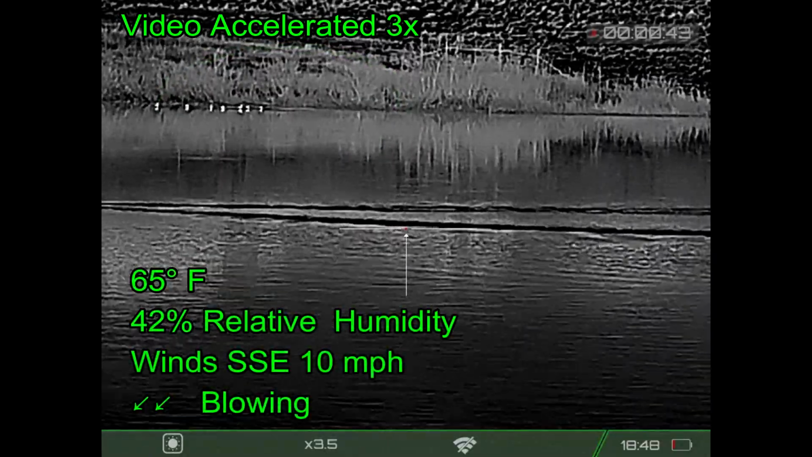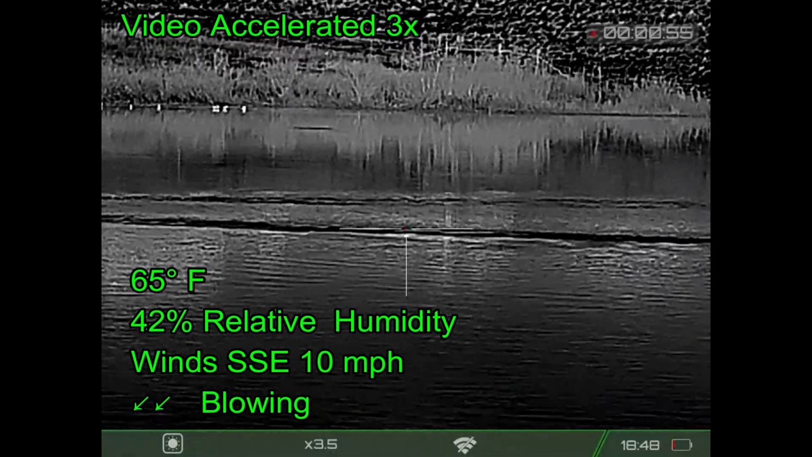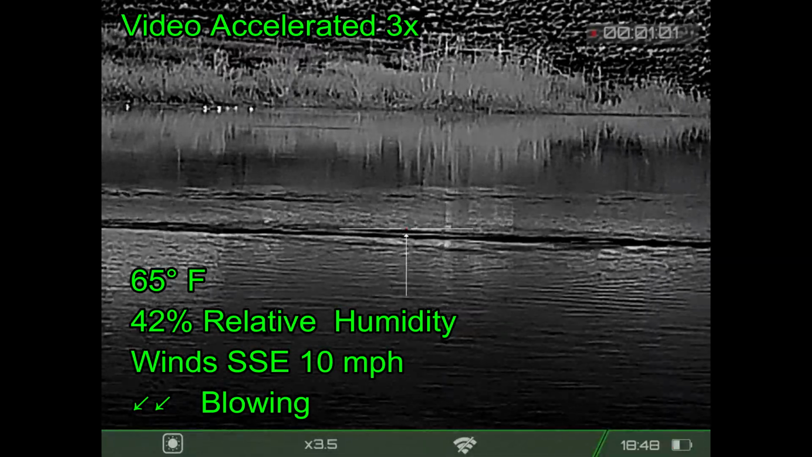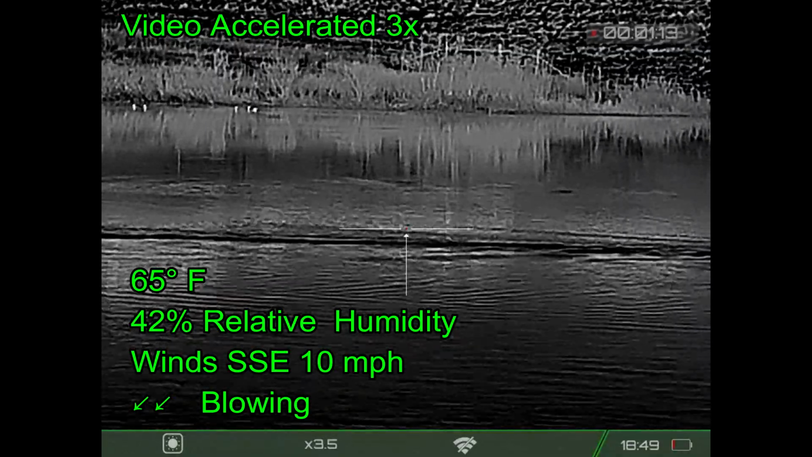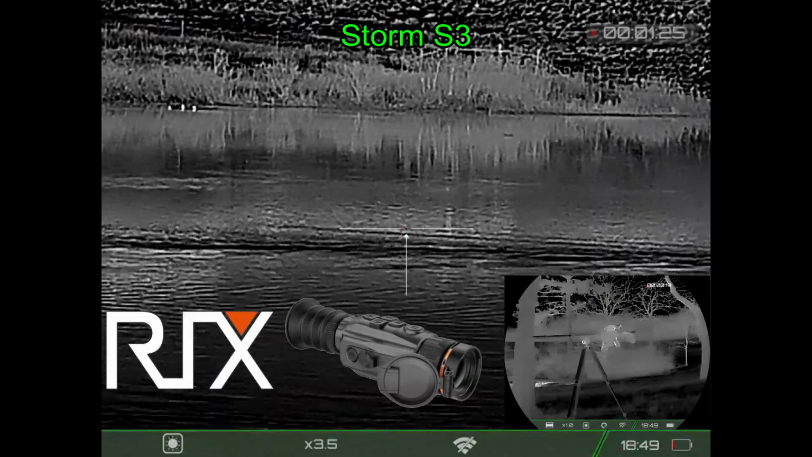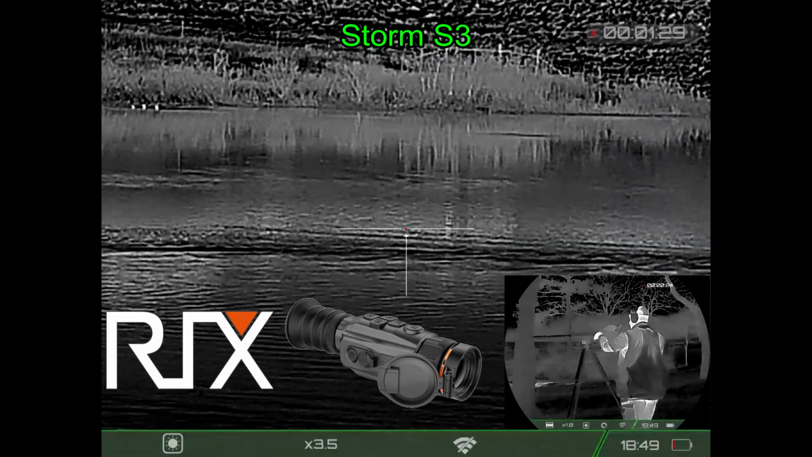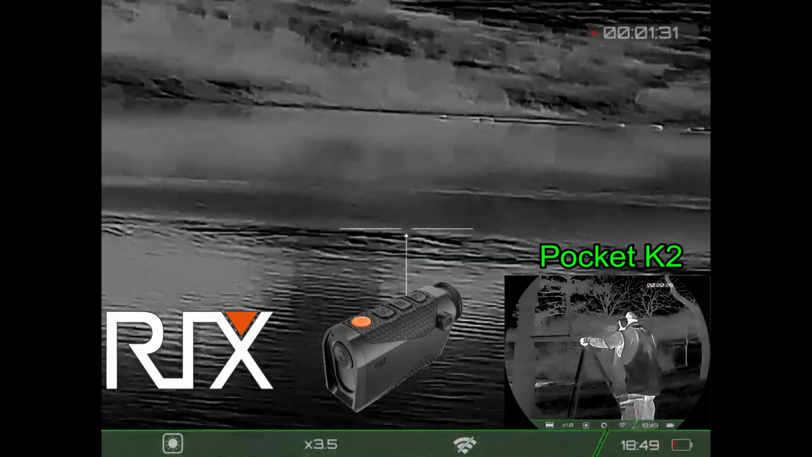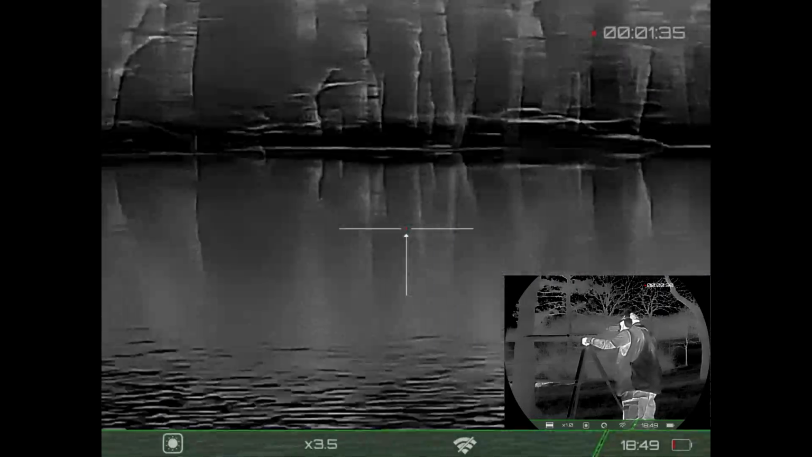And right now I've actually left the rifle on the tripod and I'm setting up another camera, getting that camera going. I showed up earlier on the property. I've been all over the property looking for hog sign. We're going to get the hogs in just a minute. Now the big picture that you see is with the RIX Storm S3 thermal weapon sight. And then the little inset picture you see is with the RIX Pocket K2 thermal scanner.